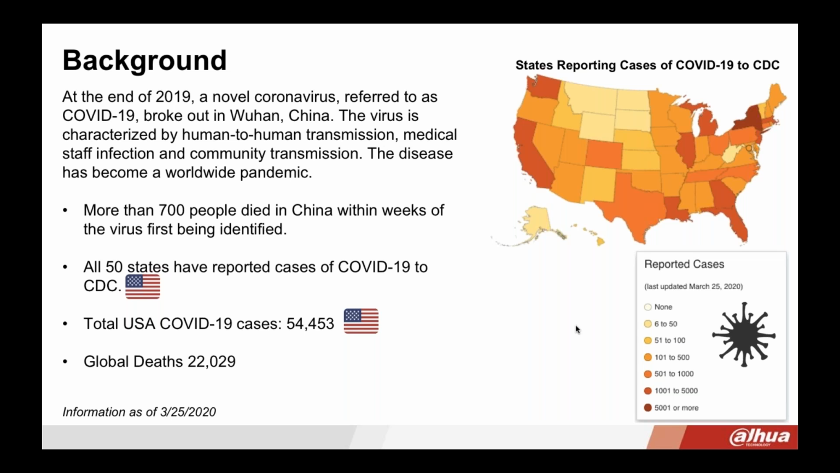When it was initially identified, more than 700 people died in China within just a few weeks. And now that the virus has hit the US, all 50 states have reported cases, with a total as of yesterday of over 54,000 and 337 deaths. Worldwide, we're looking at a little over 22,000 global deaths.